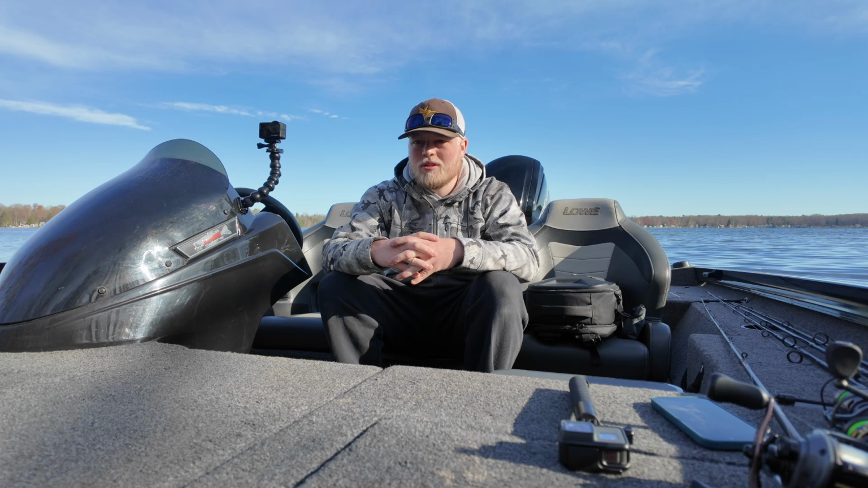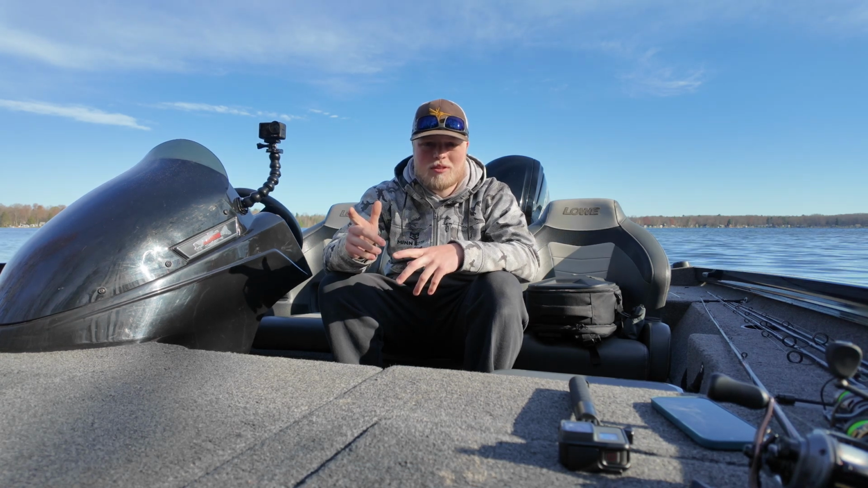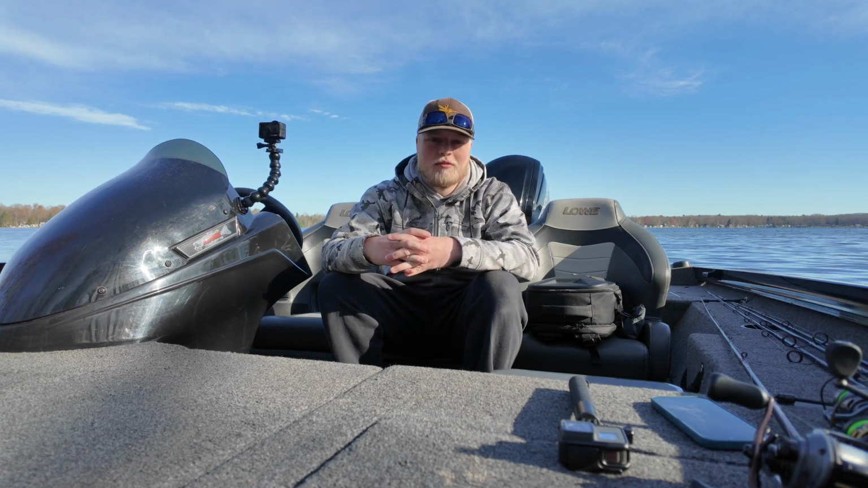Helix units, if you can sell them and upgrade to these new Explorers, I would definitely do it, because I did it and it is the best move I ever made.